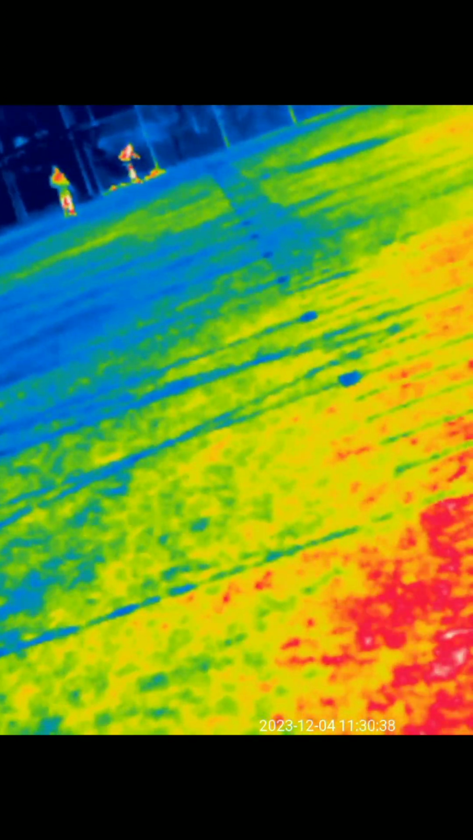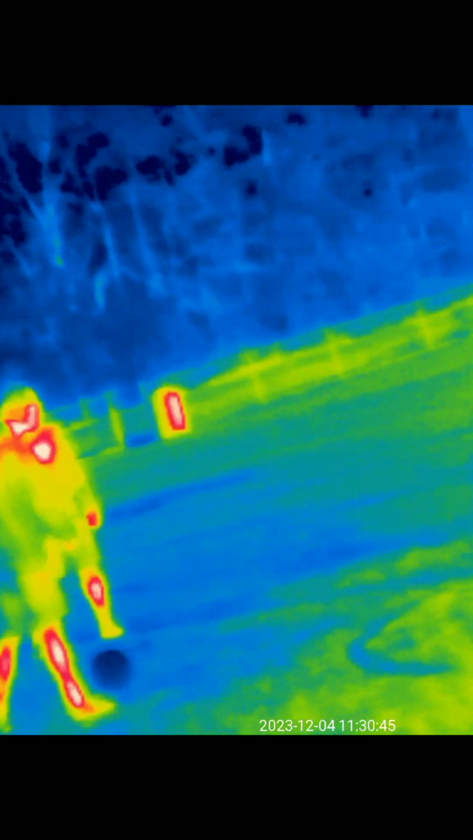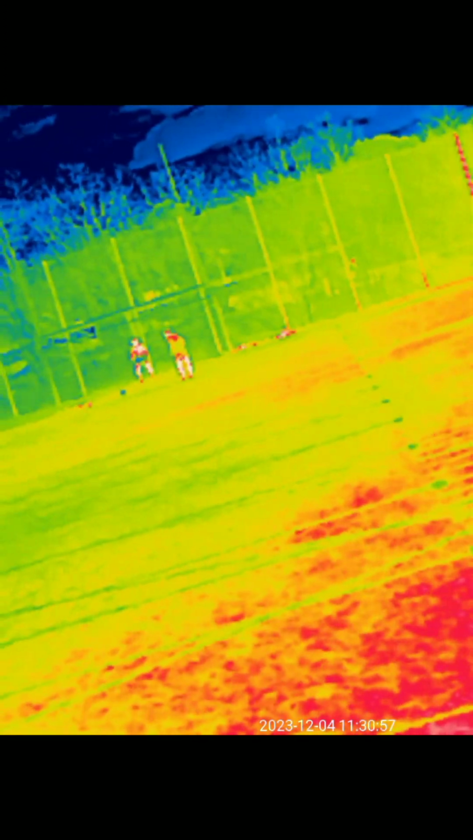Maybe even more. Yo, is that other soccer goal at the 100-yard line, or a little bit short? It's a little bit farther, actually. Soccer fields are a little bit bigger than football. Oh shit, yeah, that's like 120 yards. Damn. Well, this is during daylight too, so I can't really get people to play soccer at night, so I'm just trying to get what I can get.